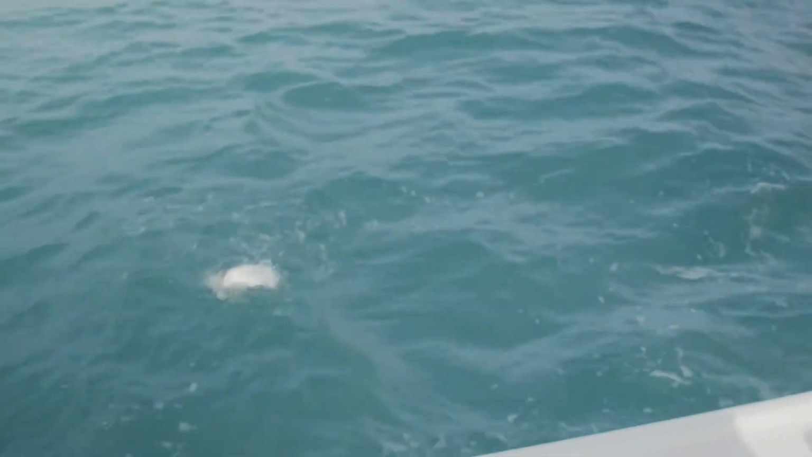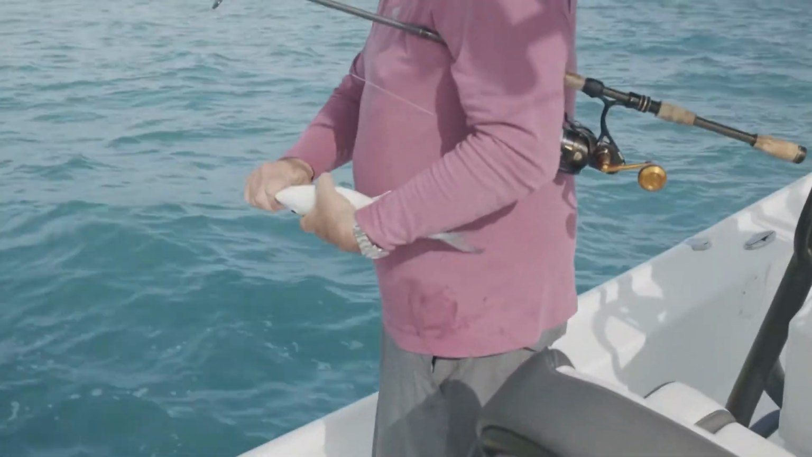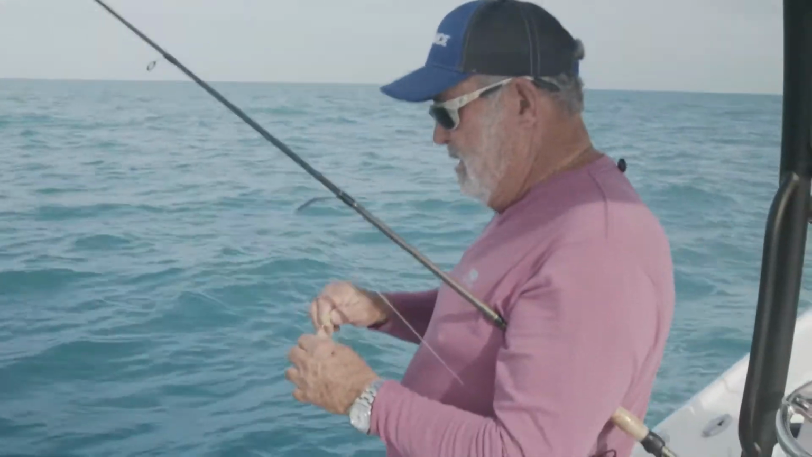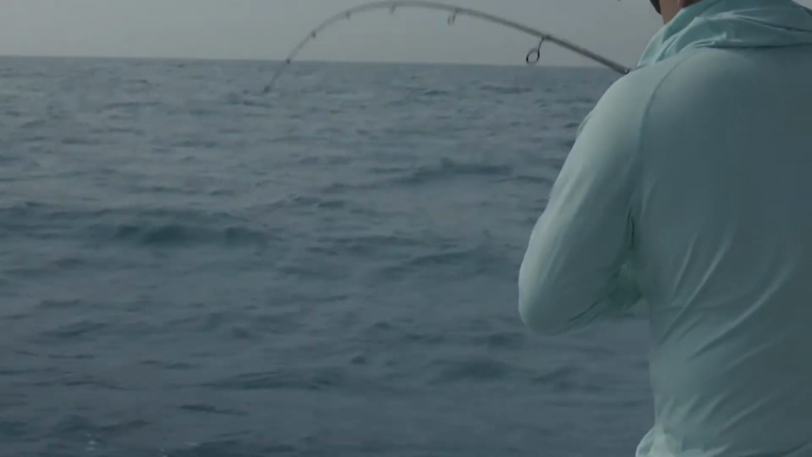That's just a jack of some sort. Blue runner. That didn't take long. No. Let them go. There's a mackerel right there.